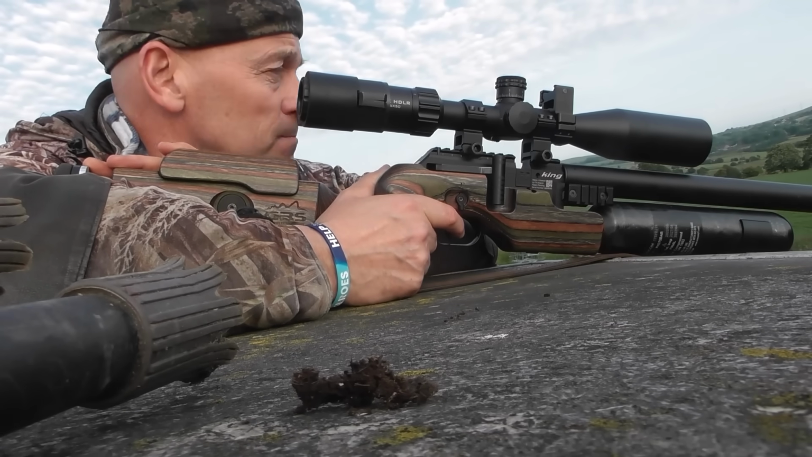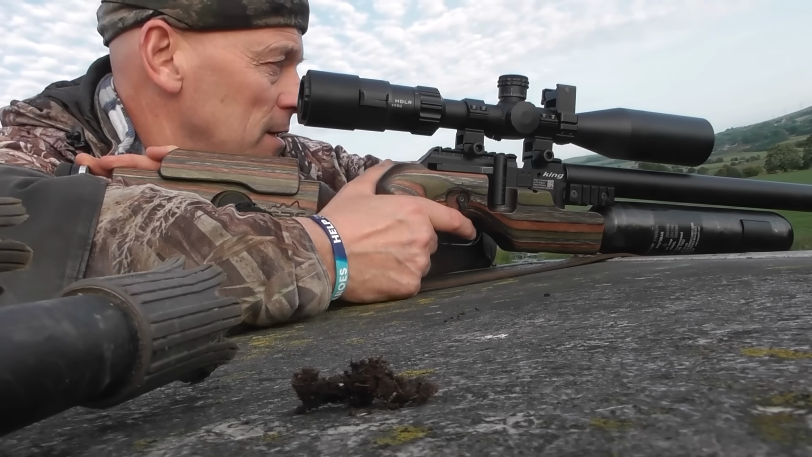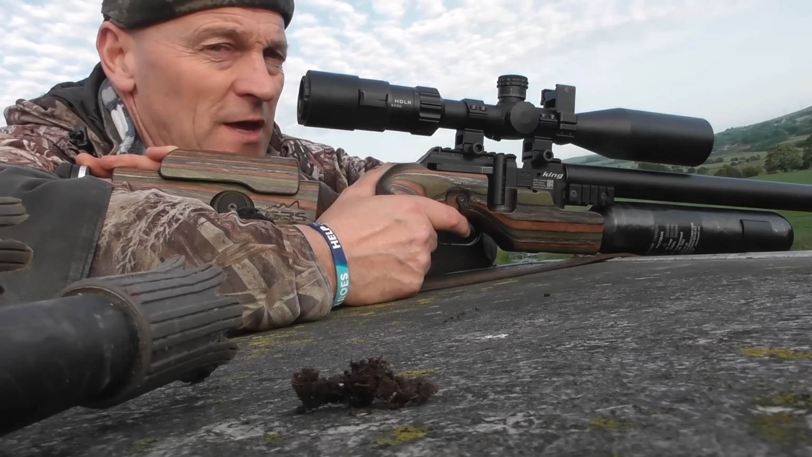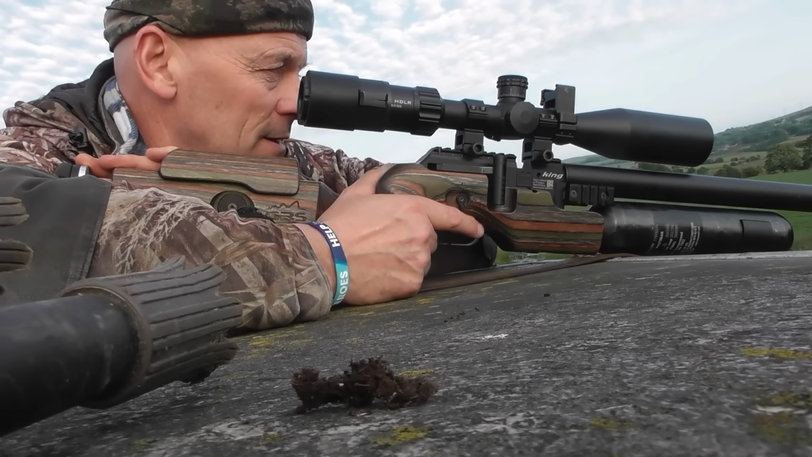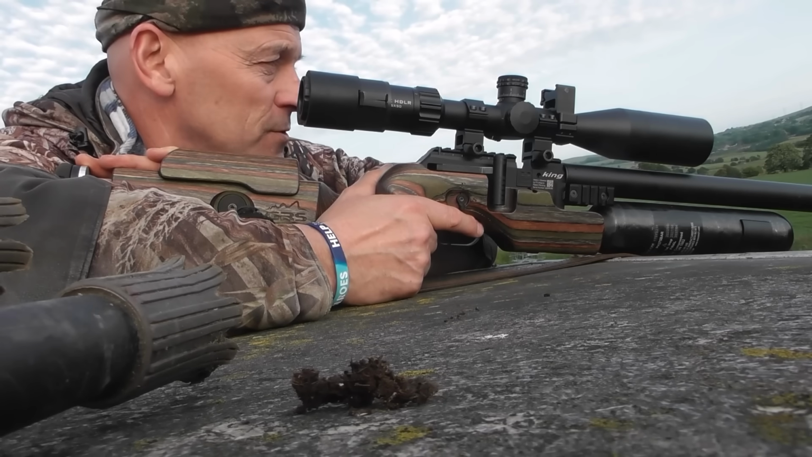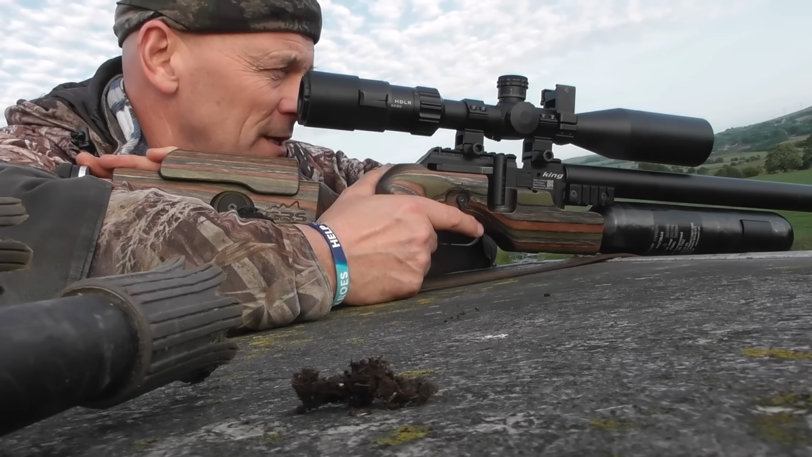It's now June and I'm just leaning on top of Ernie's milk float. I've just nipped out with my FX King for a few hours and I'm on a farm here. And I've just seen a few rats in some tyres, so I'm going to give it half an hour, see if I can shoot any.